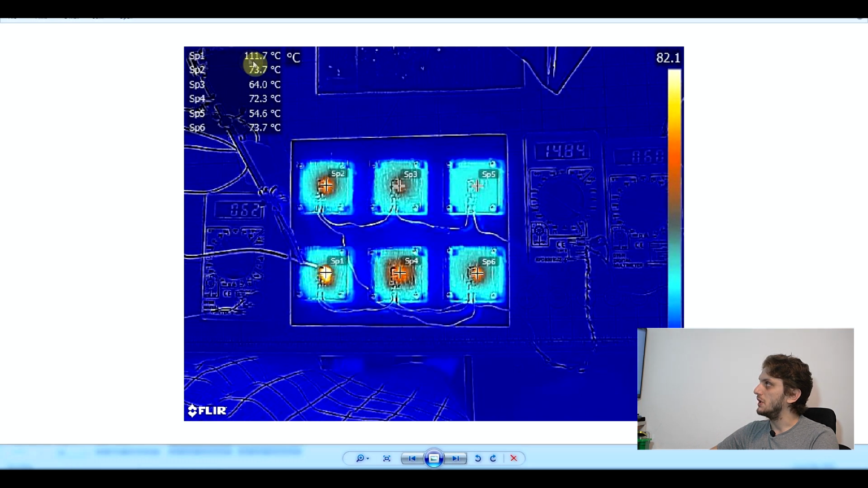So I went from 112 degrees Celsius down to 54. So the difference between the aluminum board and absolutely no cooling area is more than 50 degrees Celsius. So basically, if you do want to cool your components only using the PCB itself, there's many ways, which you have to choose from, based on your design and your needs.